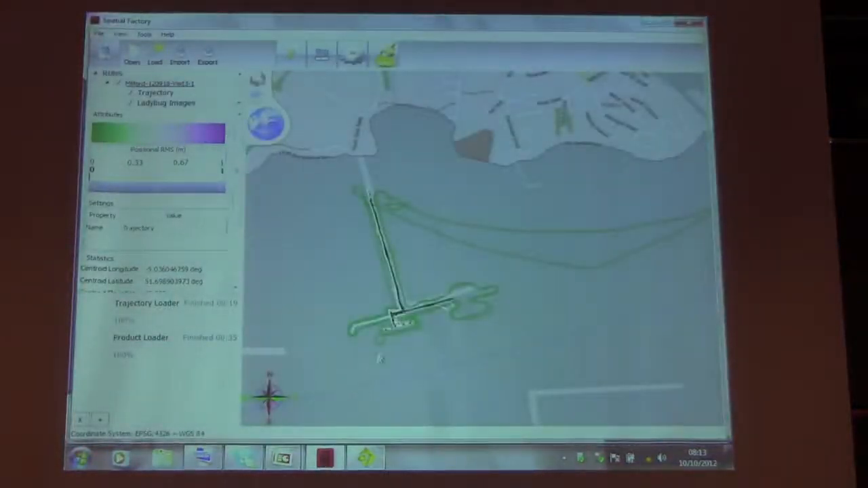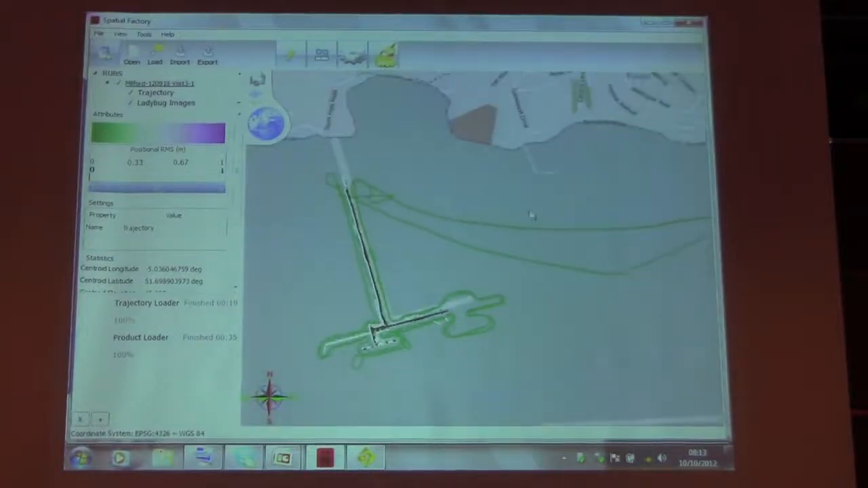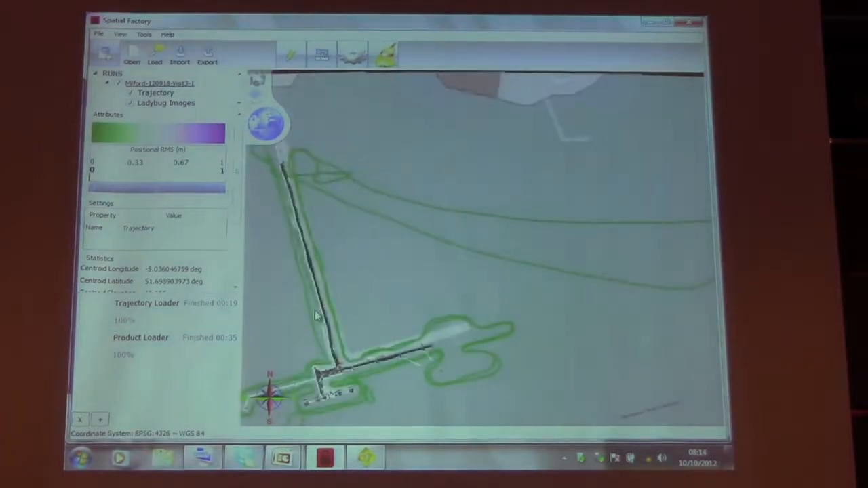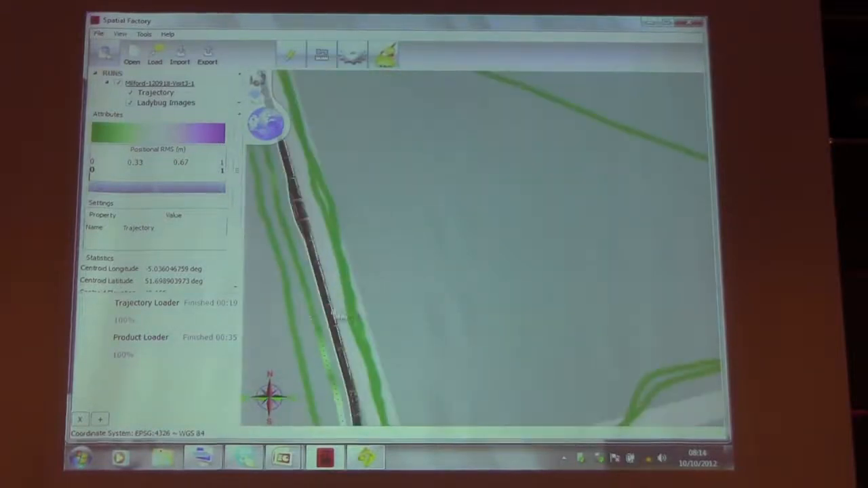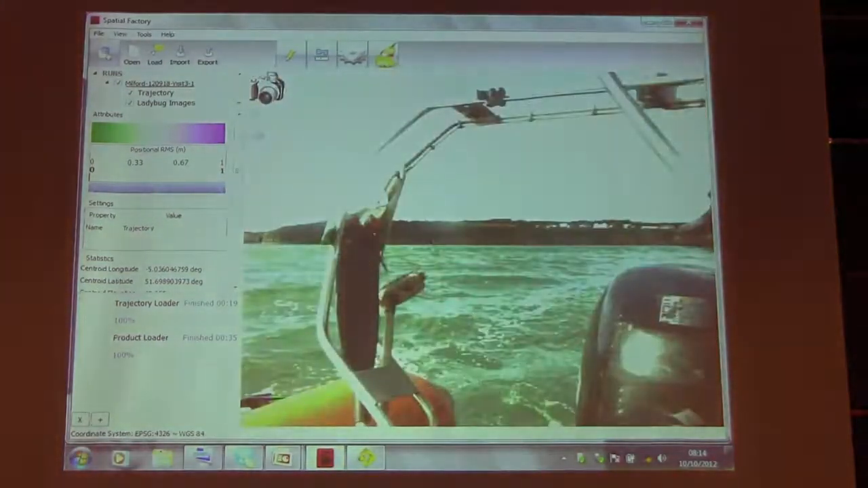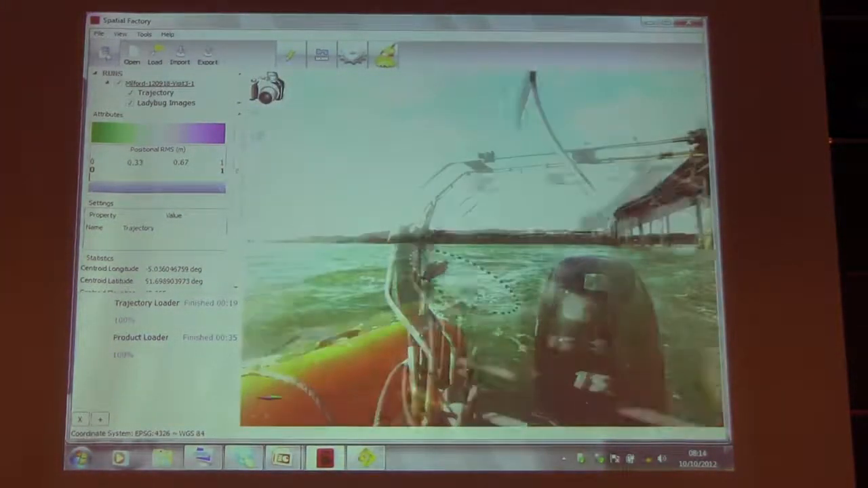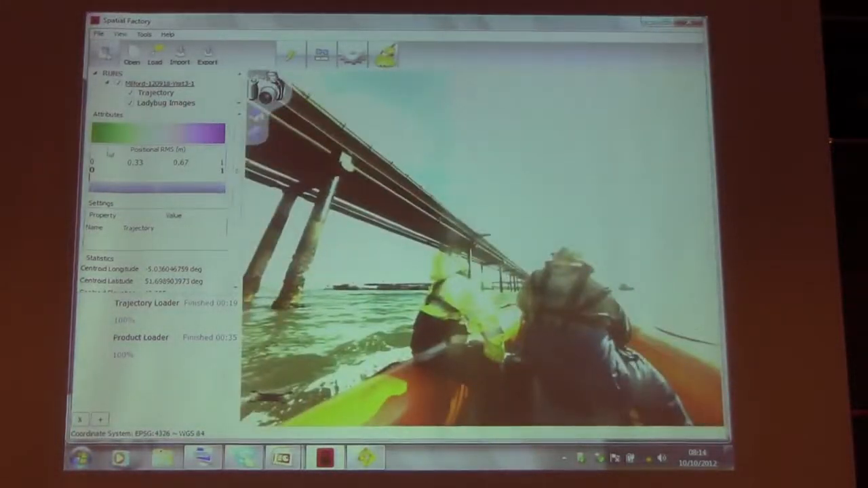Can I show this quickly, because it is of interest to us. This is that trajectory. So that boat that we saw there, the RIB, came out. This is a jetty down in Milford Haven, and this software has a free viewing capability as well. So we've got our photographic data in there, and this is a free view. And when you click on any of the points, you get your 360 photography that you can have in there.